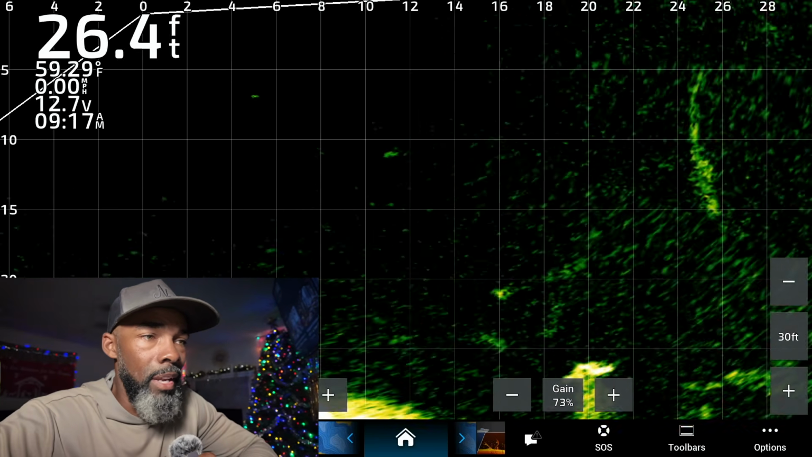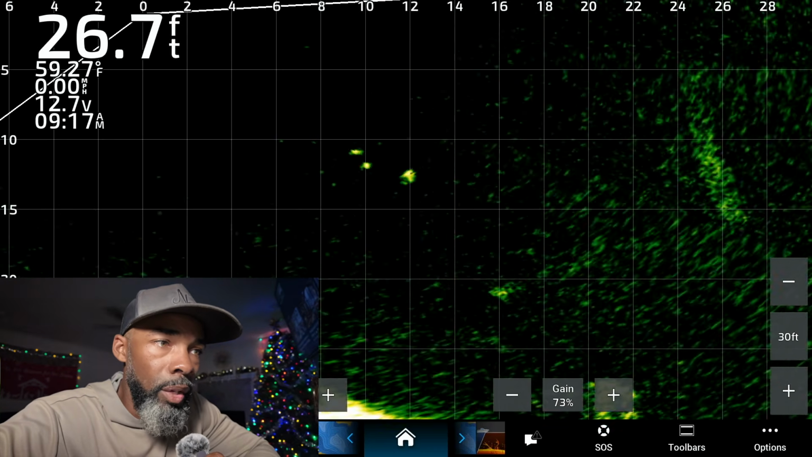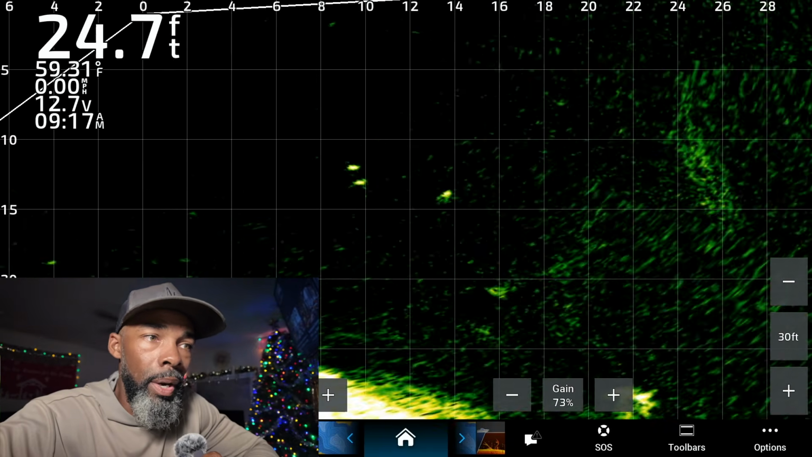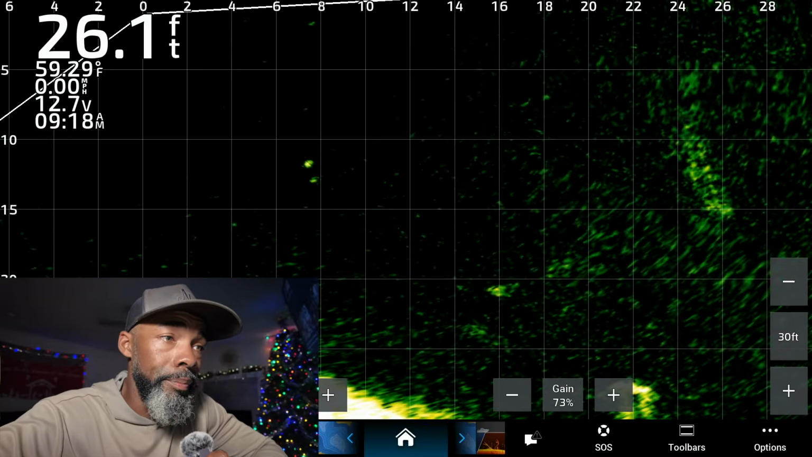Okay, that fish came up. You know, that's one of those things where that bait actually needs to be moving just a little bit quicker, getting away from that fish. He's a predator. He wants to chase his prey down and kill it. He's an ambush predator, so you have to keep that in mind.